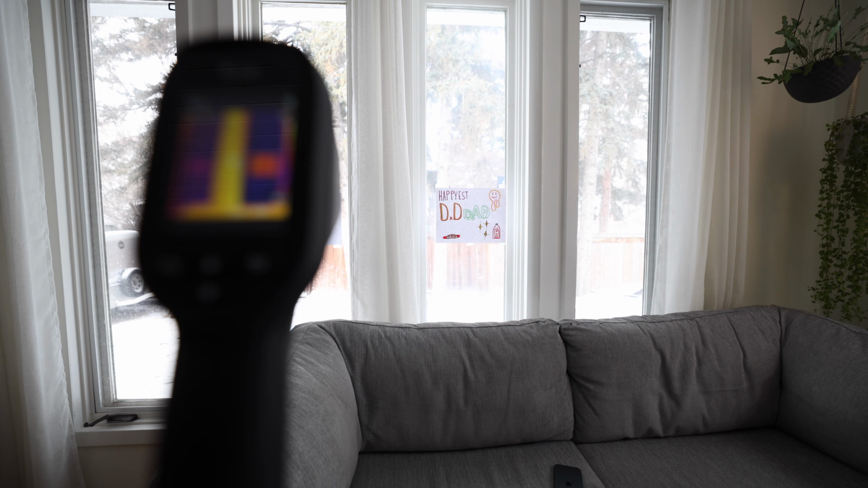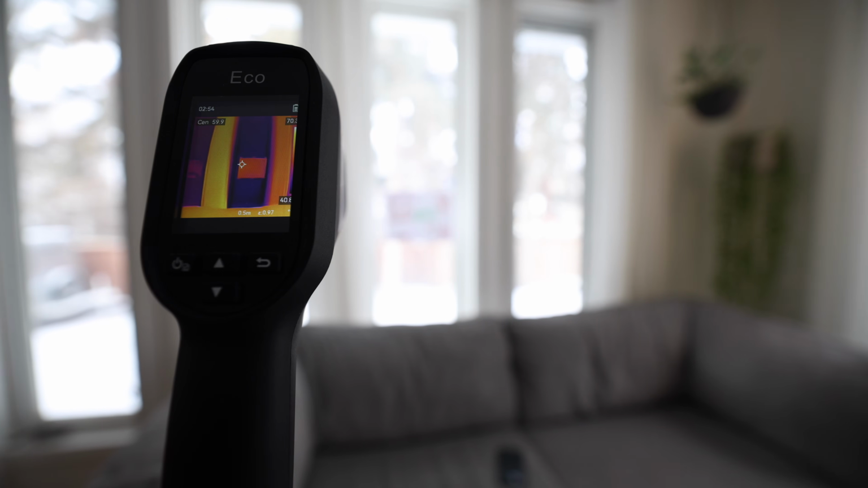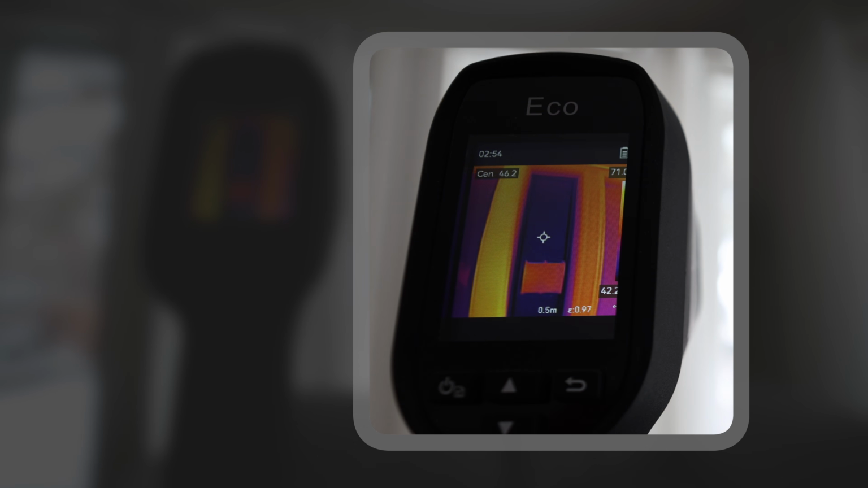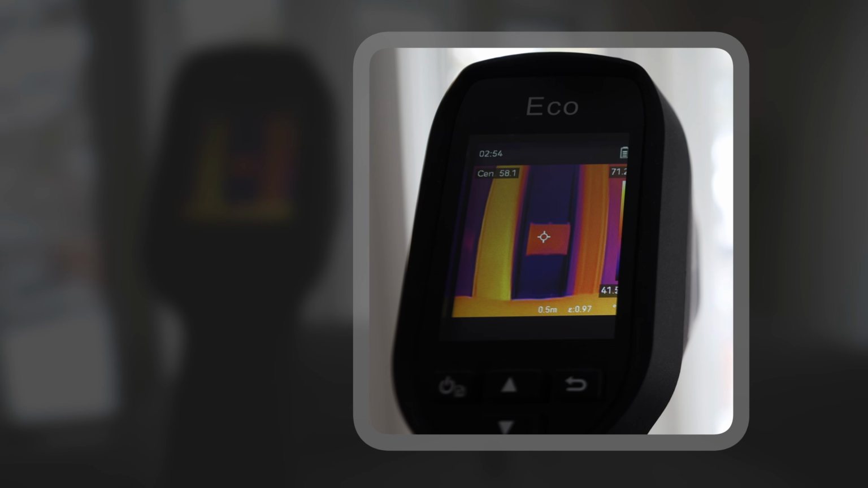If we go back over to this one on the right, come back onto the thermal camera here, you can see that's 58 degrees right there. If I go up and it shoots the glass, it's actually at 46-ish. So that's a huge difference, actually.